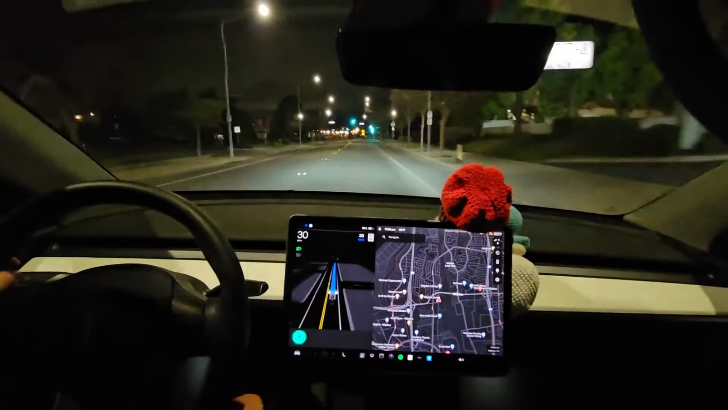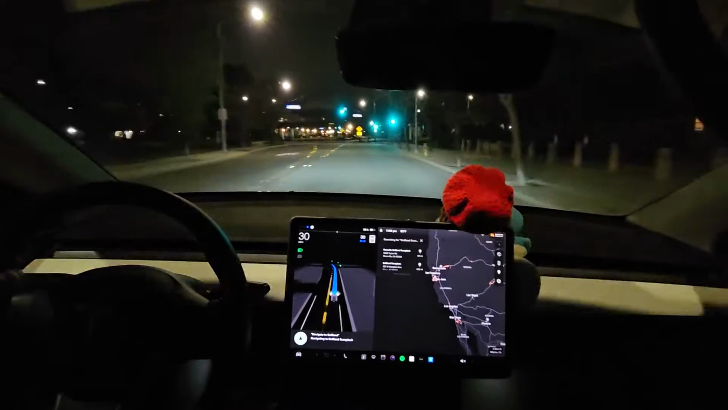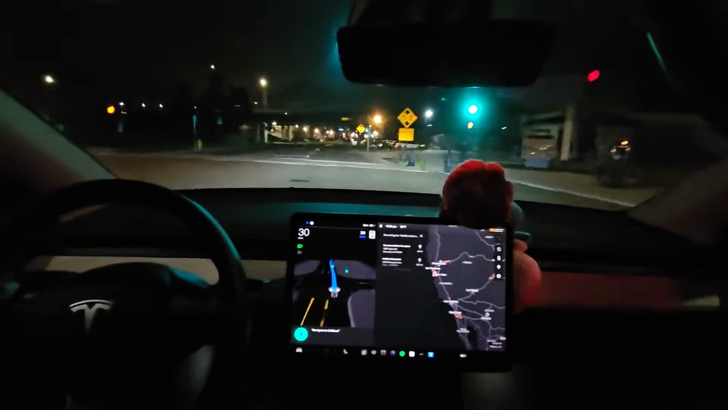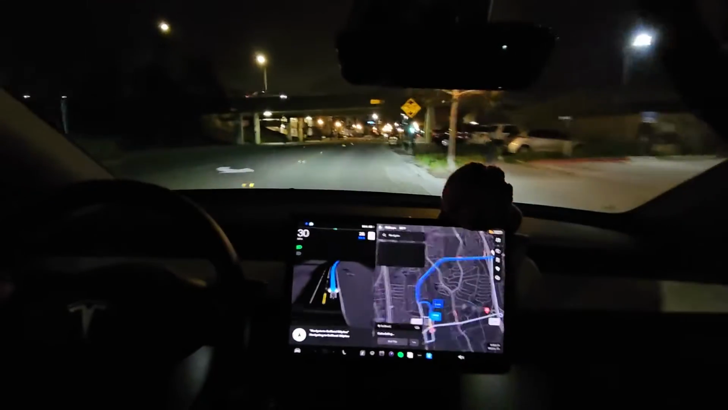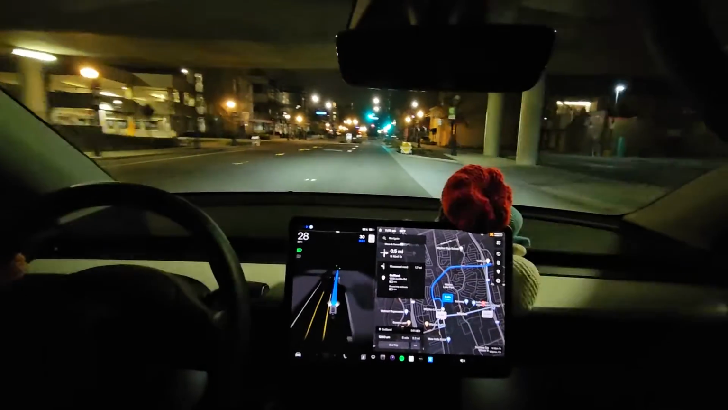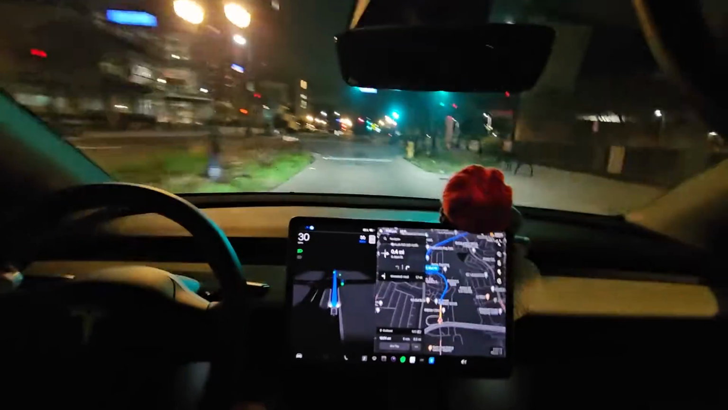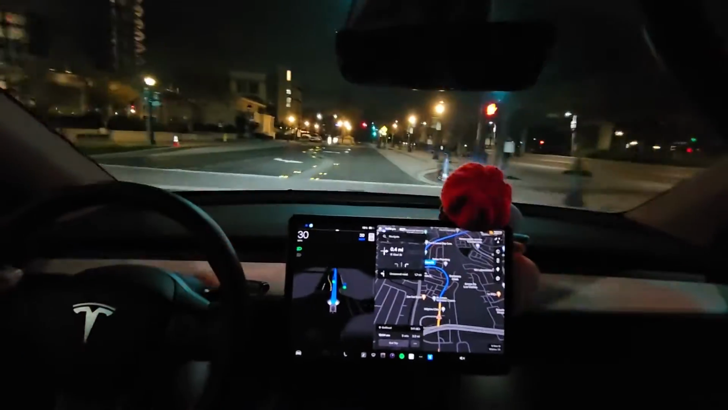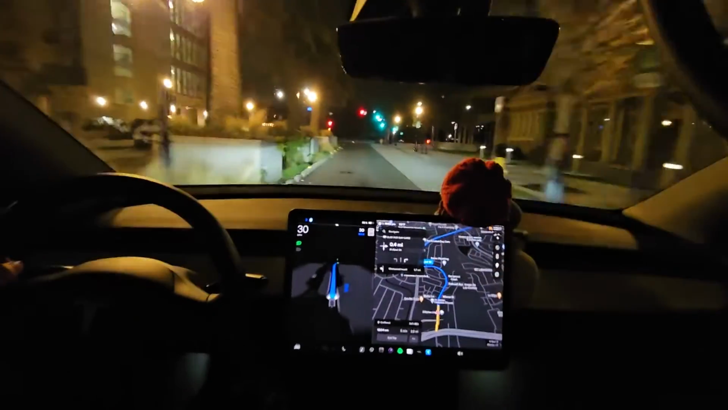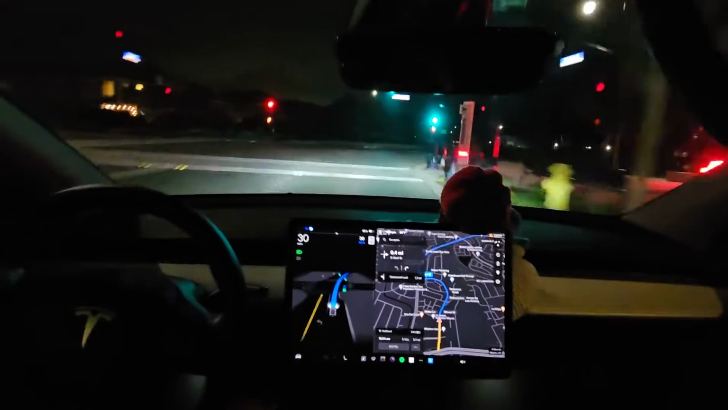Let's navigate to Golfland. Let's try this one again. Oops. Navigate to Golfland Milpitas. So it's doing pretty well here. Go to Golfland. So far so good.